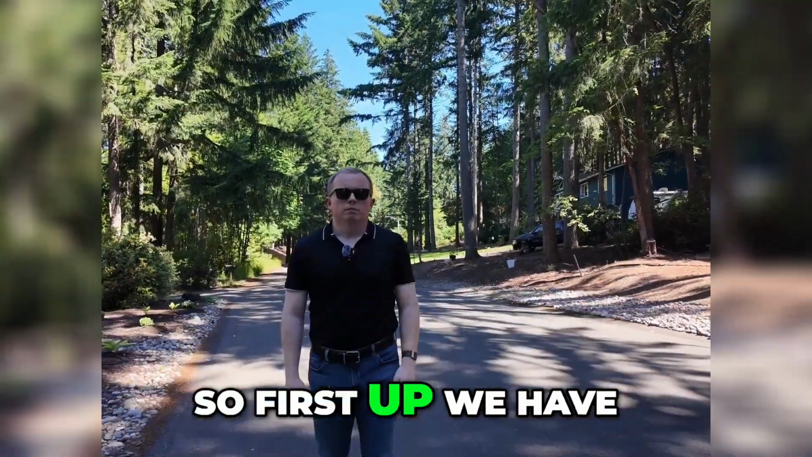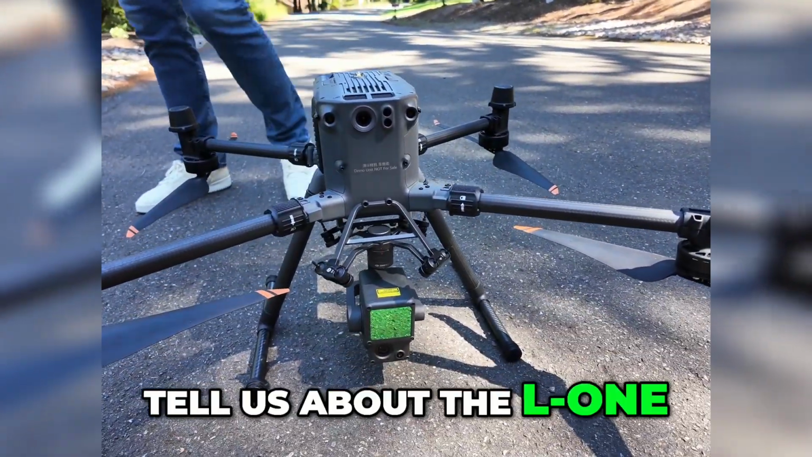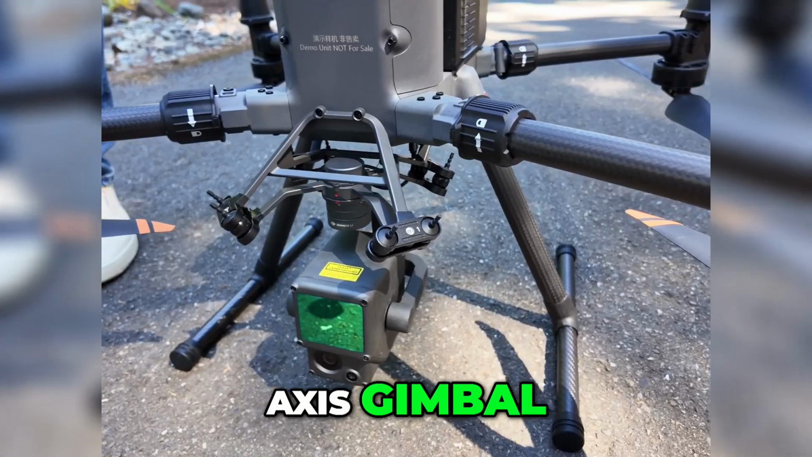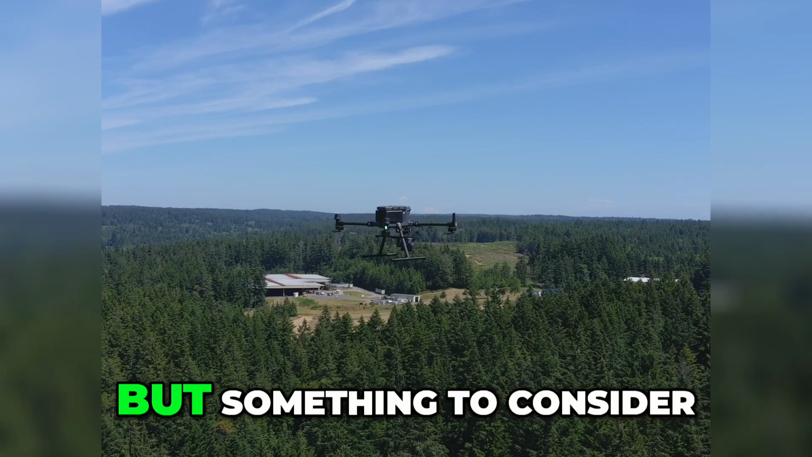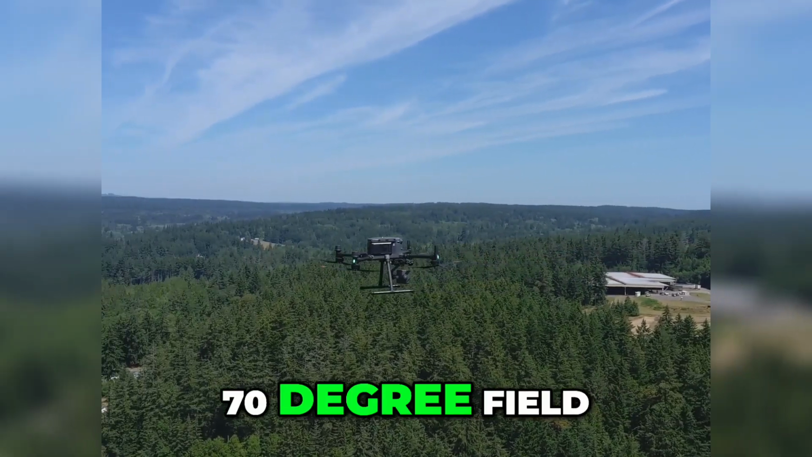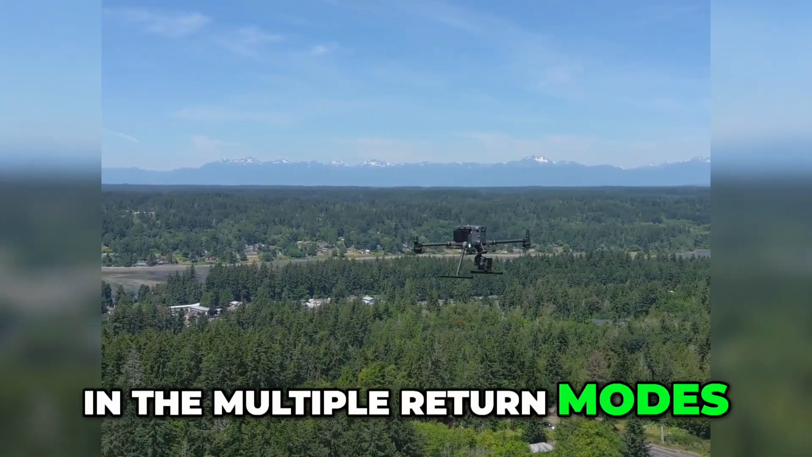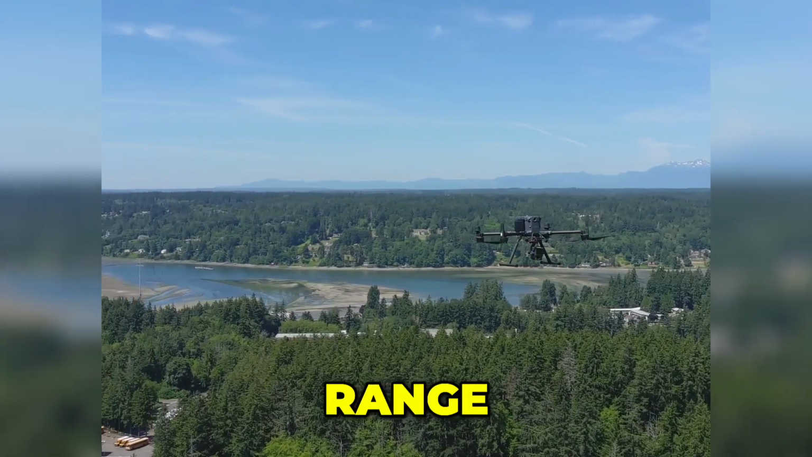All right, so first up we have the L1 on the Matrice 300. David, tell us about the L1. So L1, nice, pretty unique in terms of LiDAR. It's on the 3-axis gimbal, so we won't be testing that out. You know, we're not doing any facade scanning, but something to consider. You got the nice stability, 70-degree field of view on the laser, 450 meters of range. In the multiple return modes, you're up to in the 400,000 points per second range.